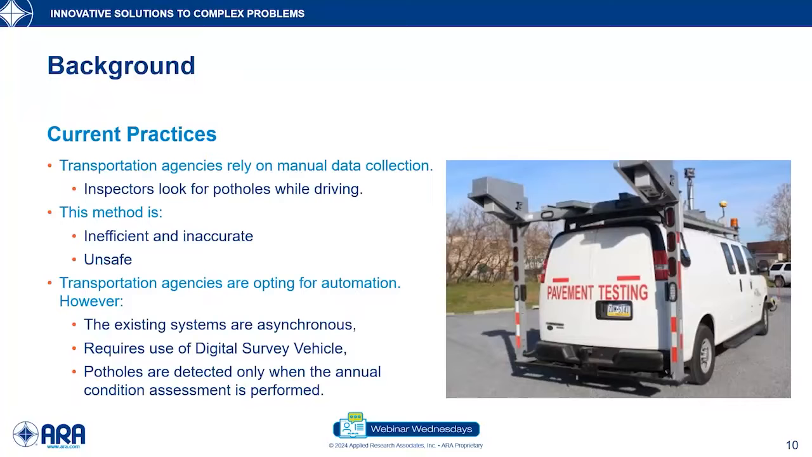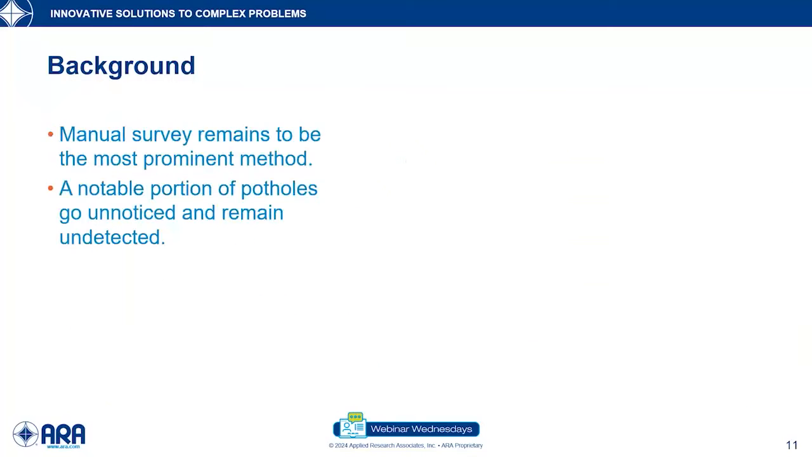Therefore, the transportation agencies are opting for automation. However, the existing automated systems still are asynchronous, and also they require the use of an extremely sophisticated digital survey vehicle. Therefore, it becomes very expensive for pothole detection itself, and therefore the potholes are detected only when the annual condition assessment is performed.